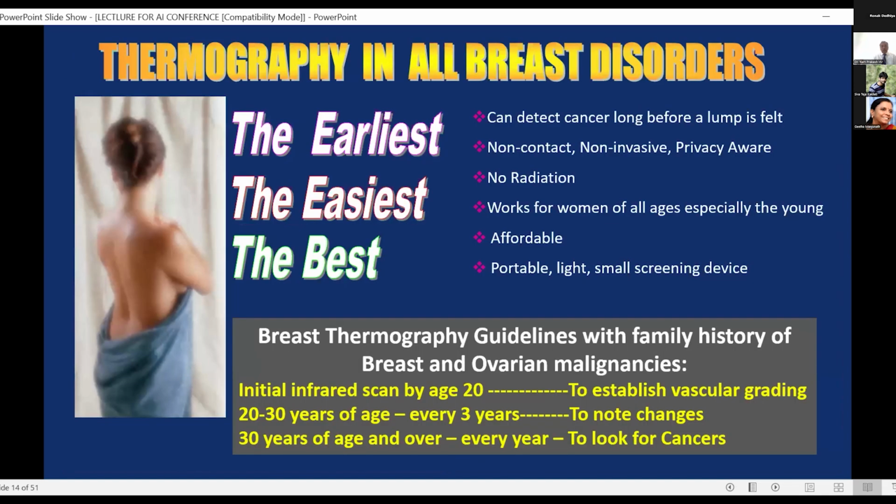Now, thermography is useful in all breast disorders. It's the earliest, it's the easiest, and the best. It can detect a cancer long before the lump is felt. It is non-contact, non-invasive, privacy aware, no radiation, and works for all women of all ages, especially the young. It's an affordable, portable, light and small screening device. The best guideline for a person with a family history is to get a thermal image at age 20 and then follow it up yearly.